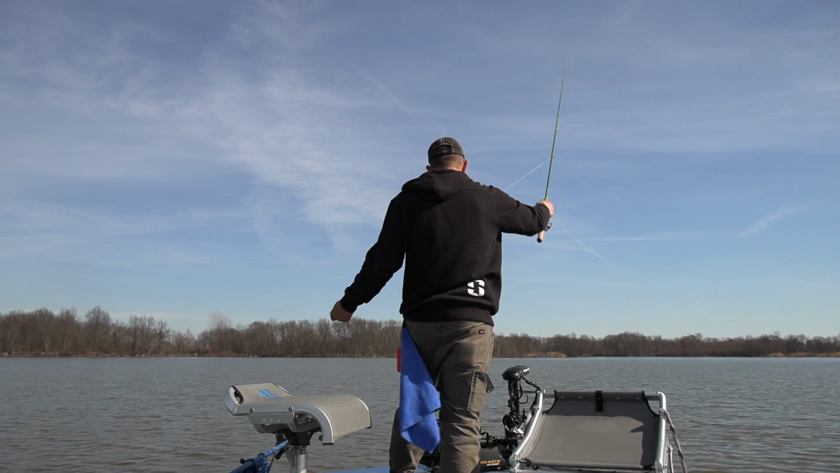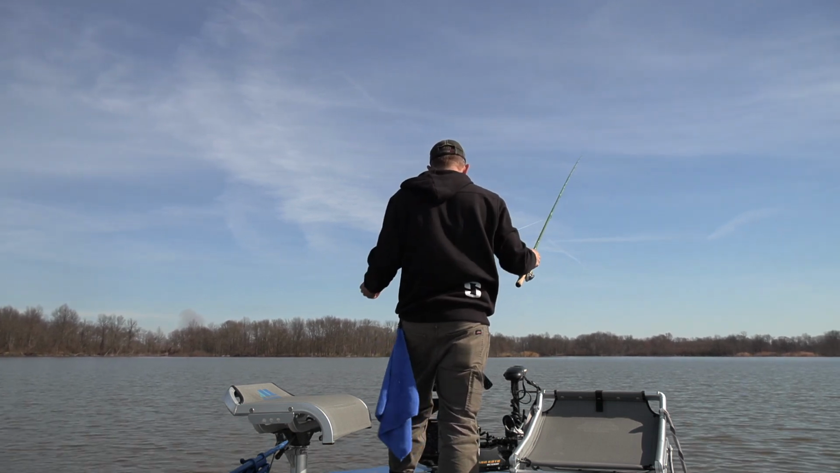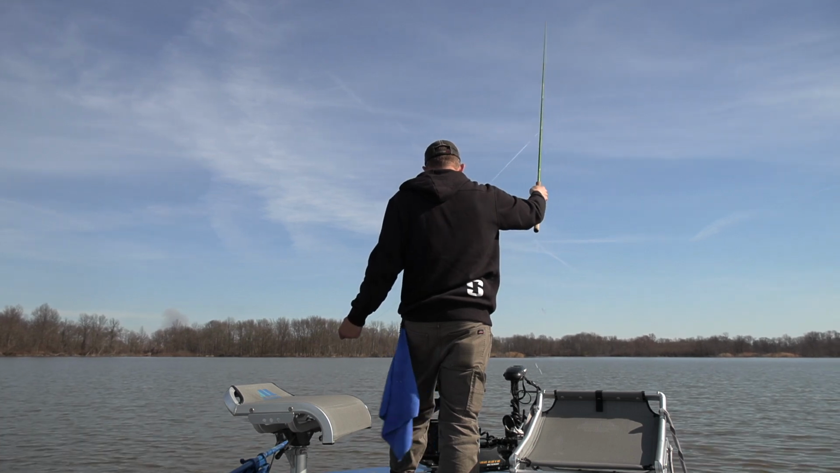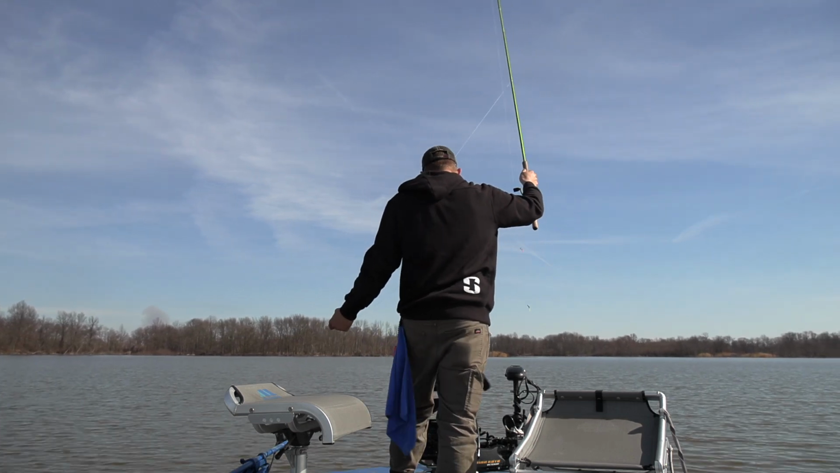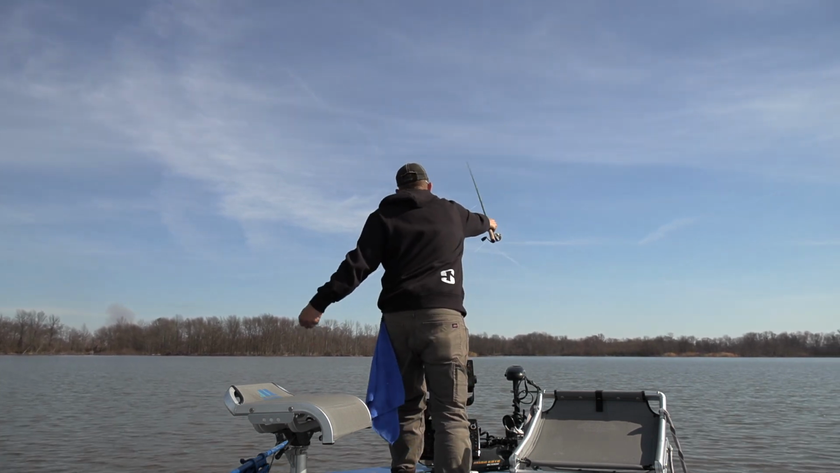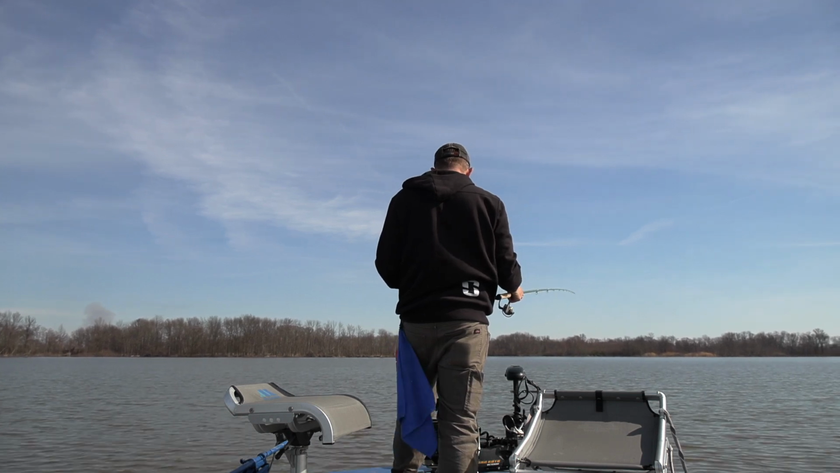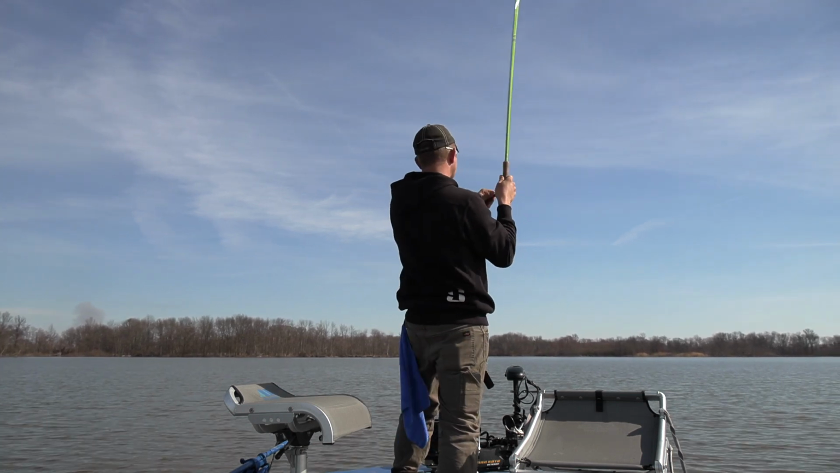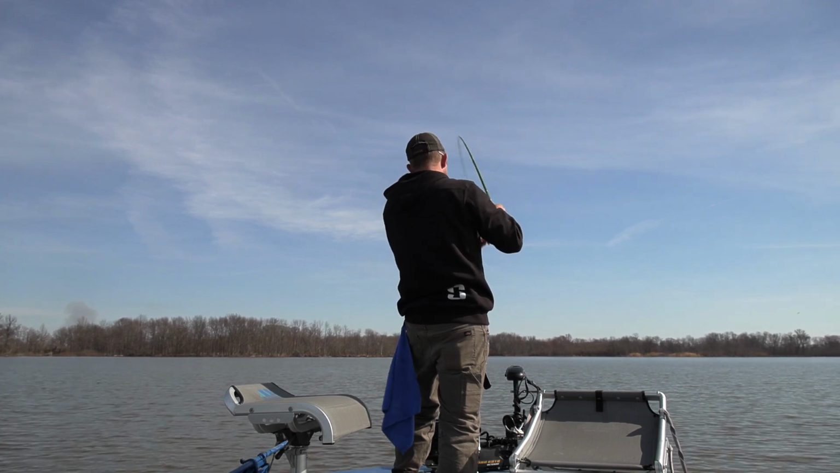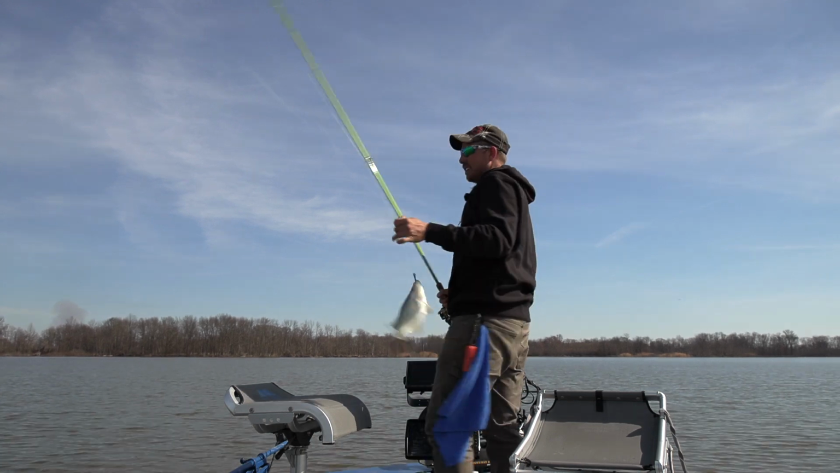No, he's got his head facing the tree, so I gotta get that kind of worked out. Right now I'm about 18 feet away from him, so try to ease up onto him. I can't get on top of them because they're just too shallow, but there he is. Got him. It's a good one. There we go. That's the fish. That's a good one.